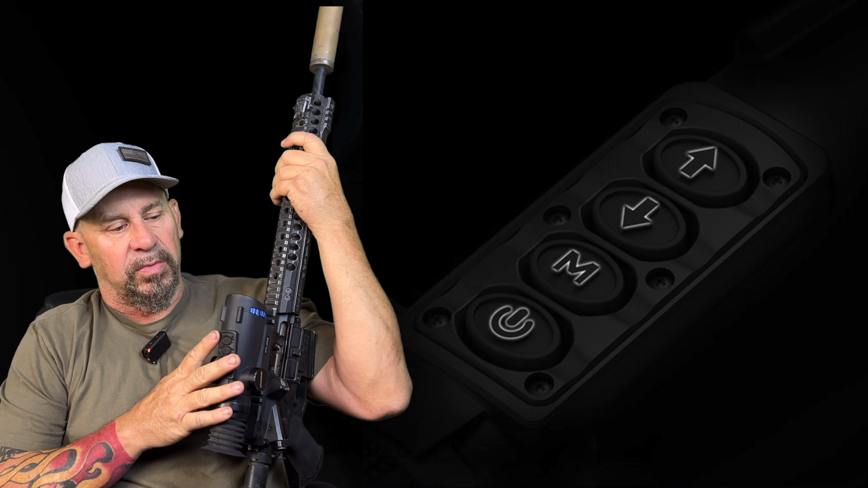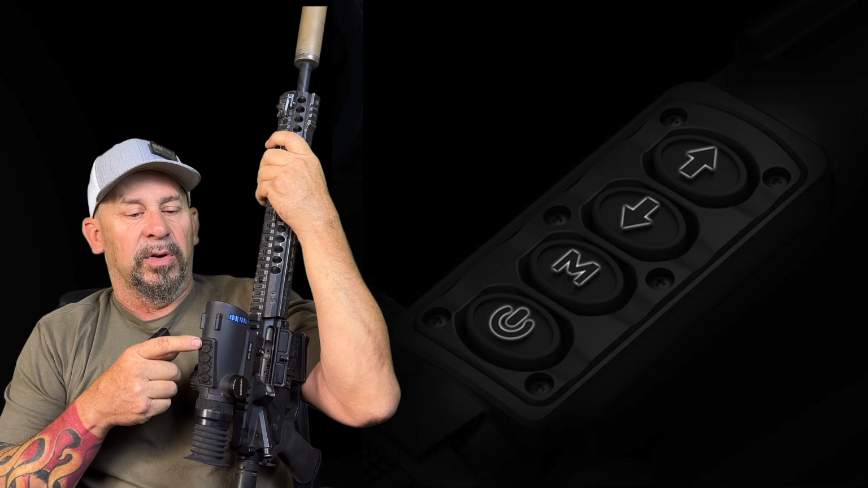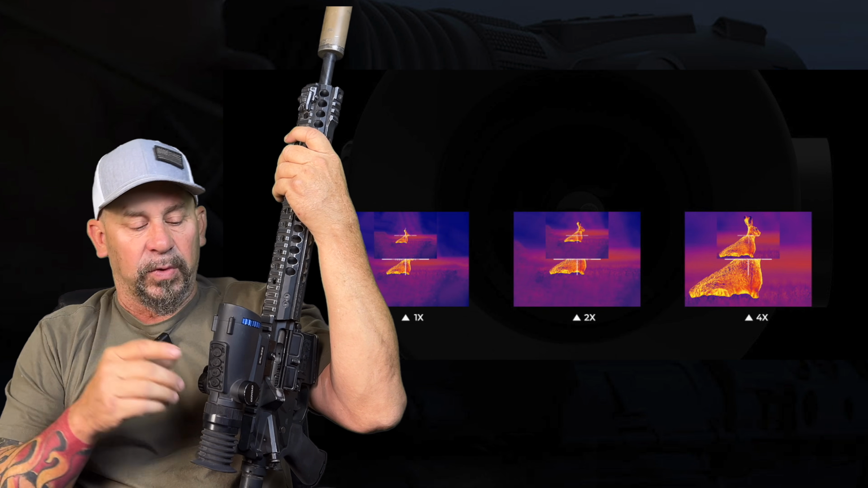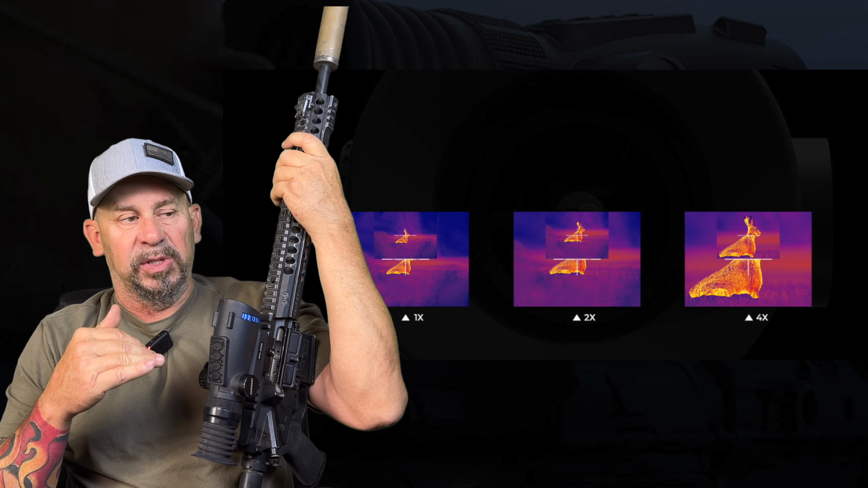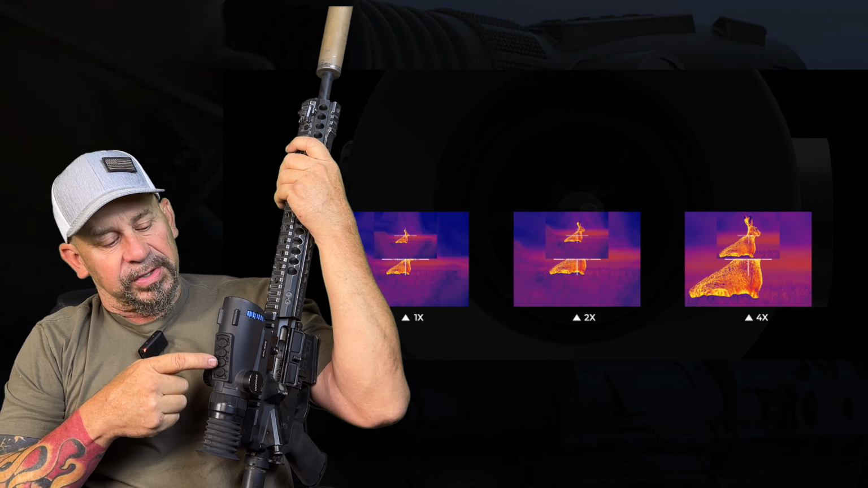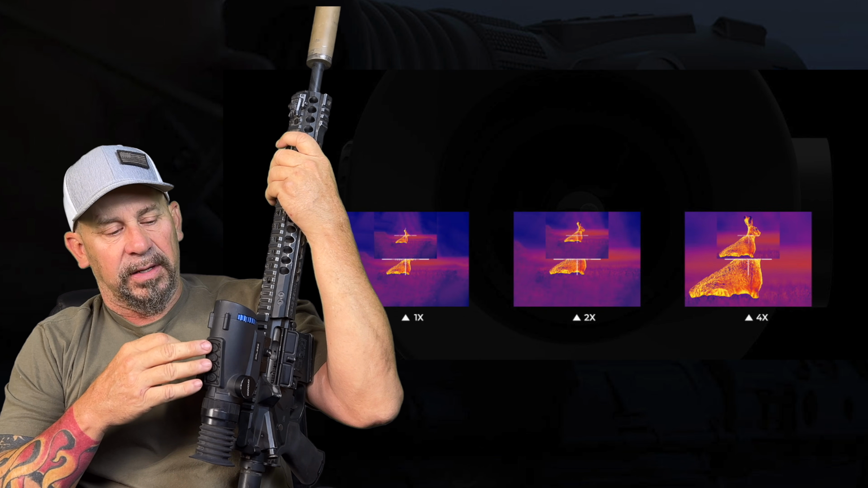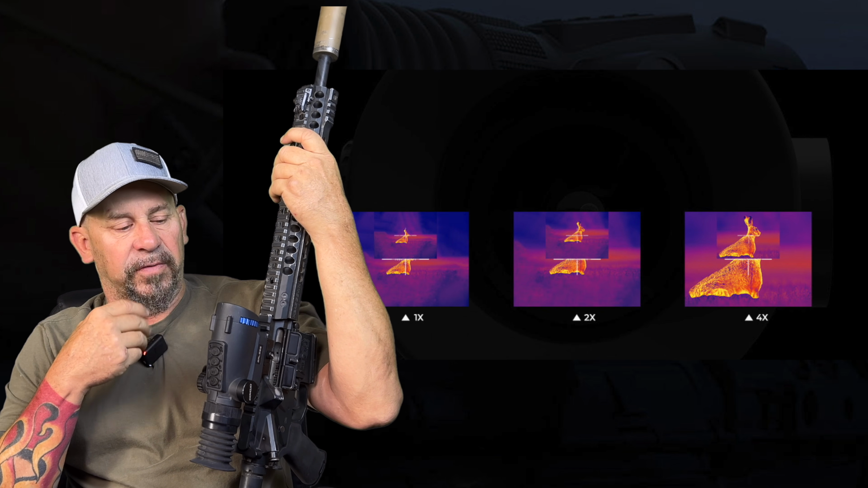So here's another really cool thing that I've never seen on any other thermal optic. Usually you've got a 1-button zoom on the thermal optic. So you push it one time, like say you're at a two base magnification. You push it one time, you go to 4, 8, so forth and so on. This one here, you can click it one time and zoom out, and then go down and go right back to your base magnification. So you don't have to cycle up through your zooming options and then start at the bottom. You can start going up and then come right back down. When you're in the operating system, inside the menu, you can use these to go back and forth and scroll through your menu, make your choices, and click your menu button to actually confirm those choices.